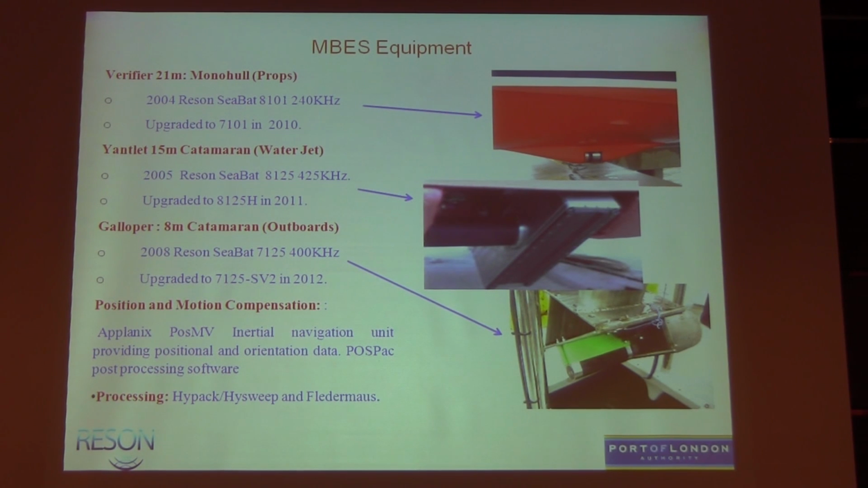We upgraded to the 8125H in 2011, which again has been successful, works well. And then our most recent system was the 7125. It was the second variation of that that was out, and we upgraded to the 7125 SV2 this year, and actually that's just been fitted this week. So I'll be going on the boat maybe this afternoon, and we'll start to play around and look at the functionality we're going to gain from that.